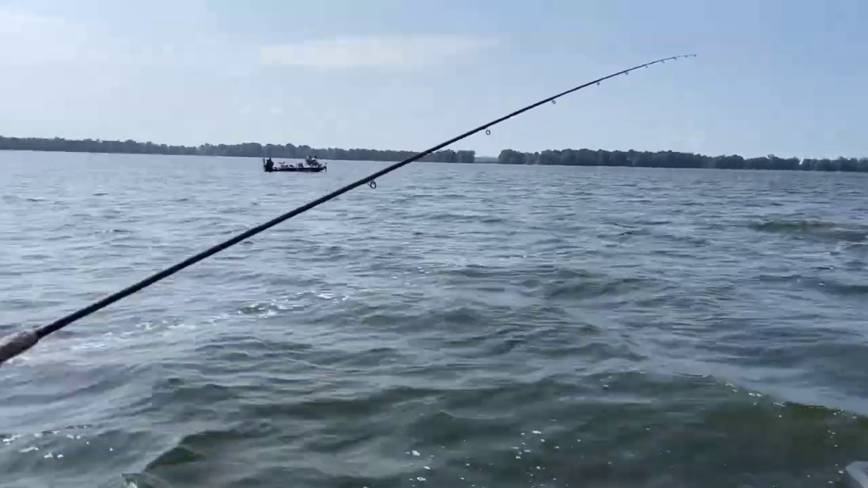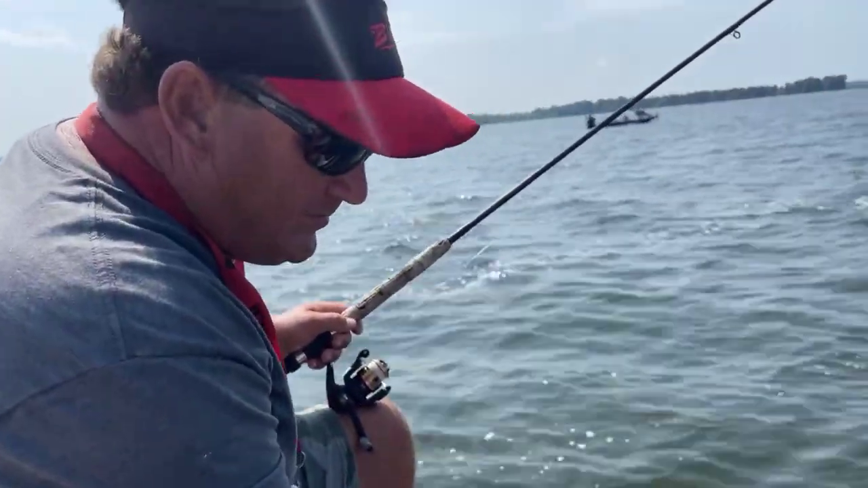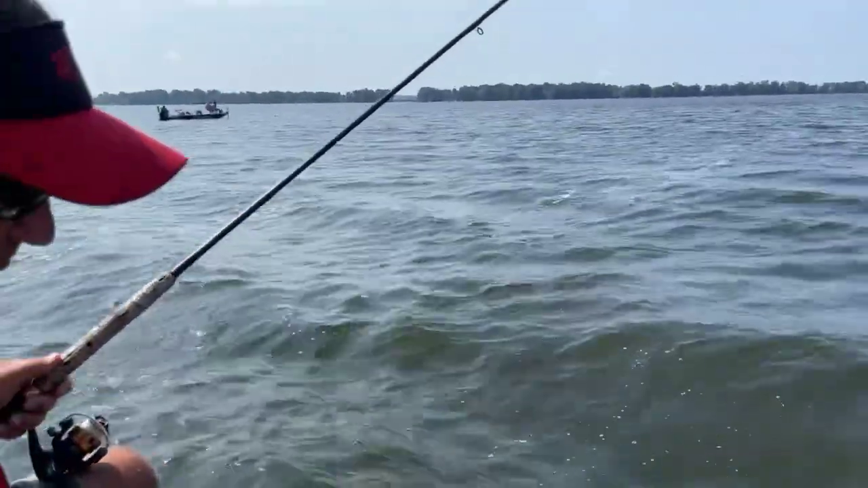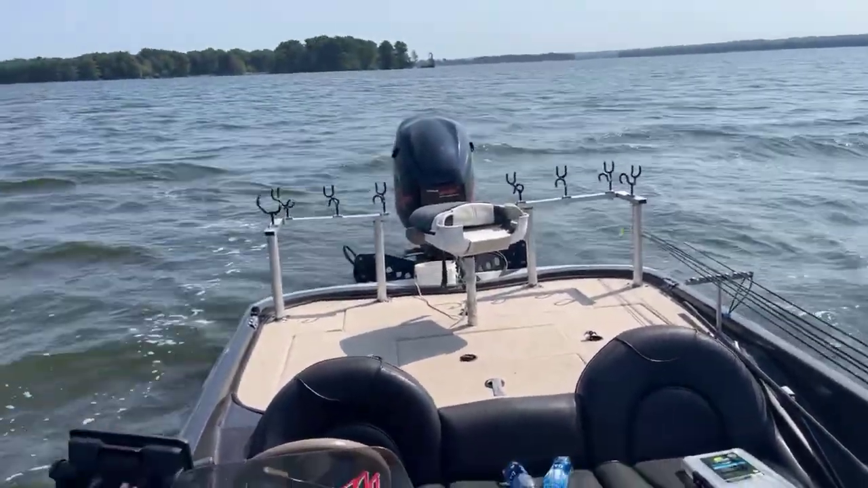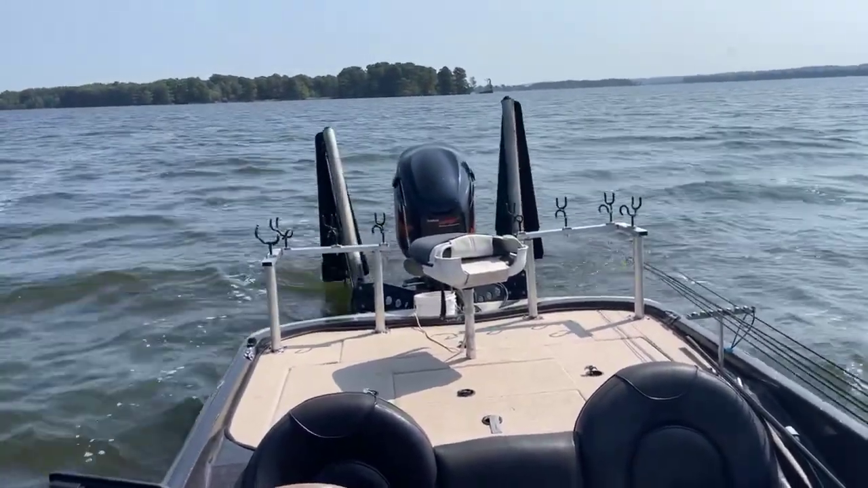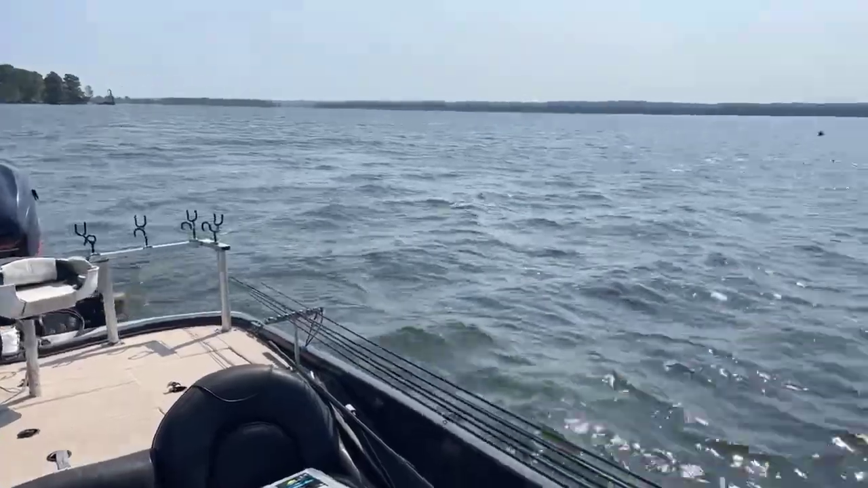I also keep my power poles down in the water to keep my boat straight when I'm moving. Doing this keeps it from swinging around so bad. Power poles make it a lot easier. They're the things down in the water. You can't really see them right now. There you go. That's what they look like. They run on a remote. I can just drop them down in the water where the paddles will hold us.